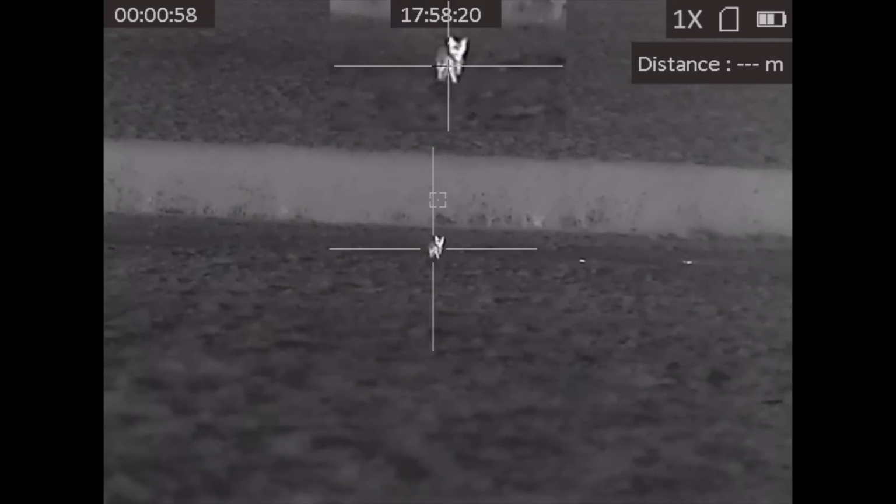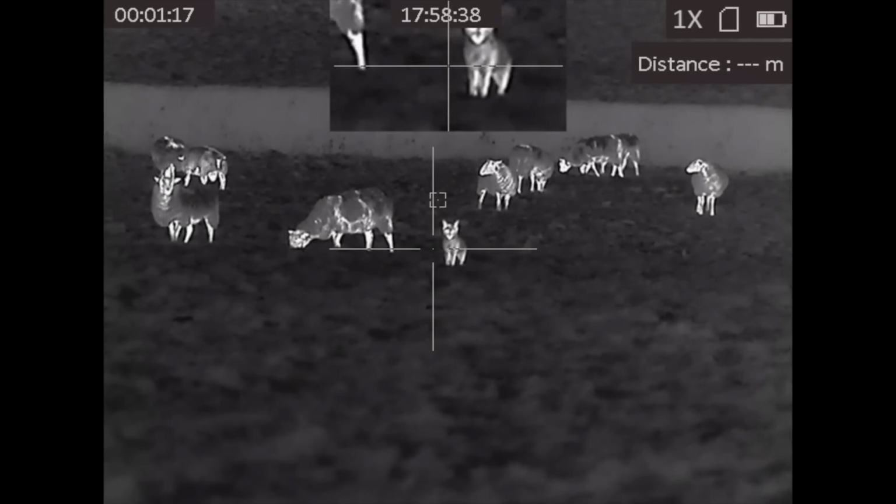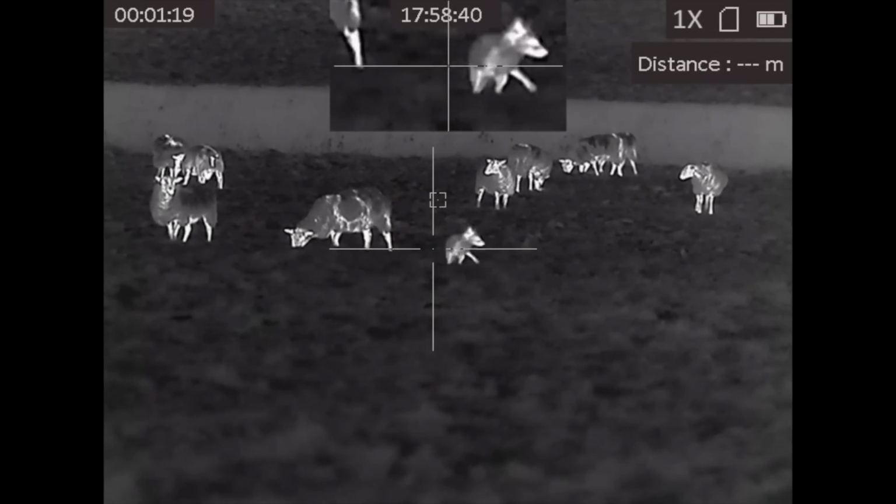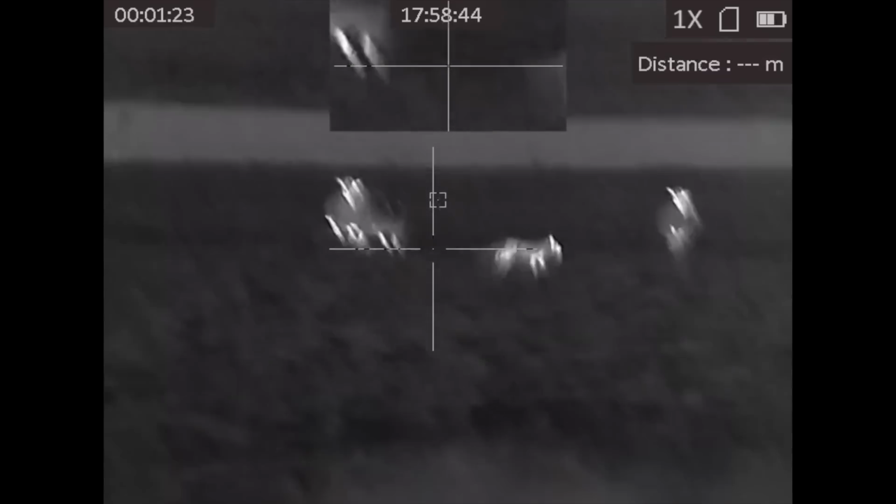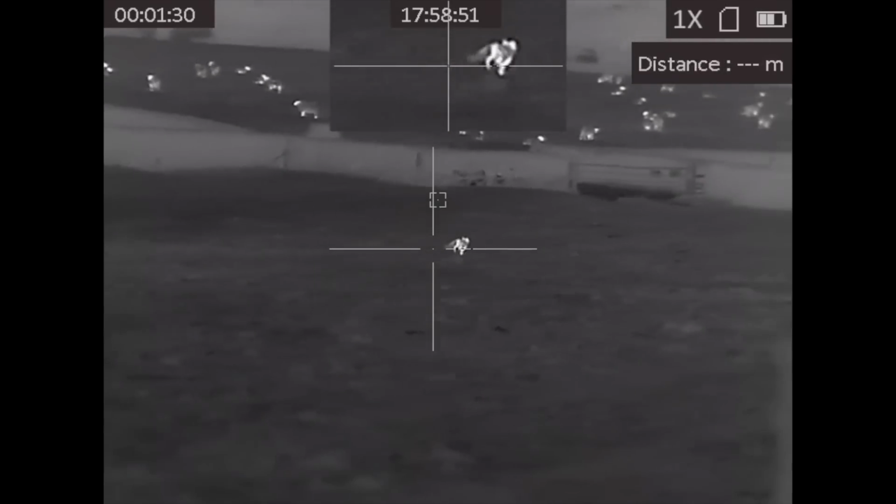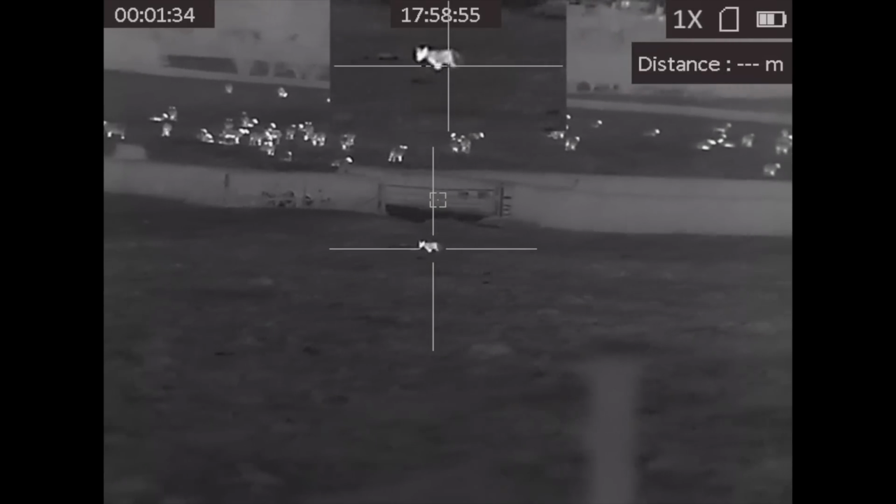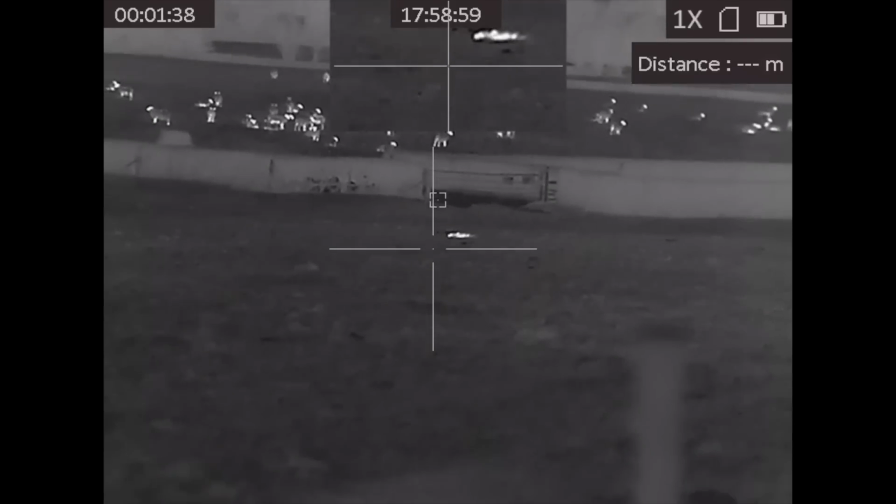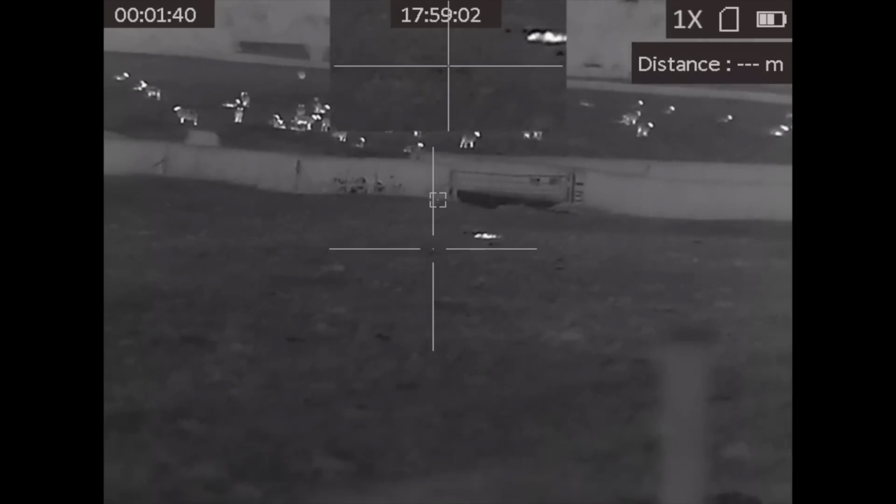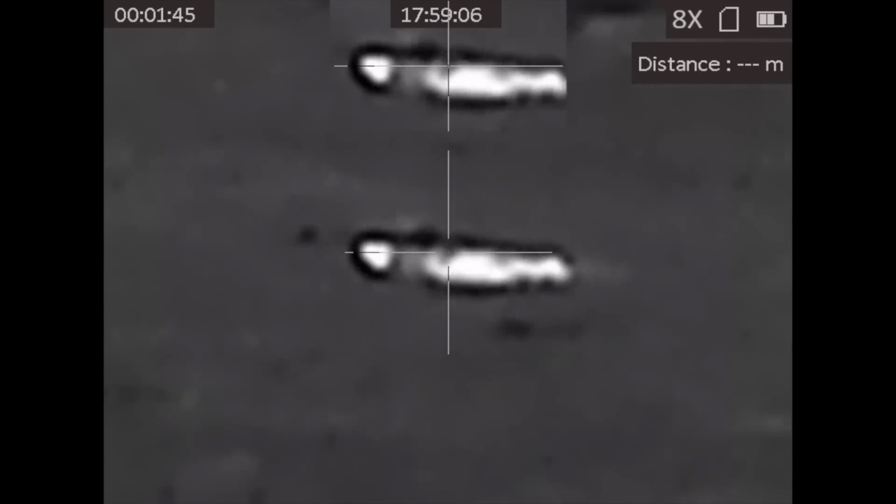You can see here Mark favours the white hot setting, and he's also running the picture in picture, and he's got a different crosshair. This fox though, very tricky indeed, because when it does come into range it's way too near the livestock, and by the time it then moves off, clearly it senses that something's not quite right. Although Mark does use the fox's old trick of the little oi to get it to stop, and very swiftly dispatches it. So thank you very much to Mark Ripley for letting me use this clip, and that was indeed a fantastic shot. Well done.